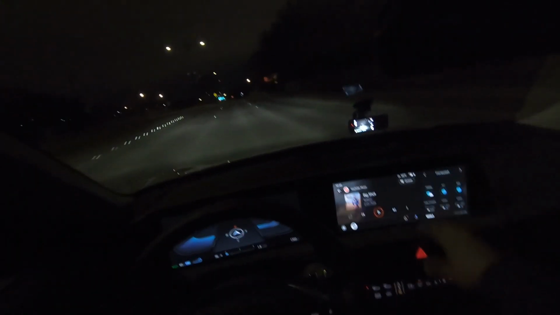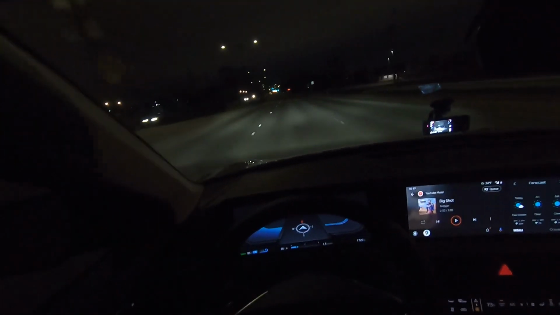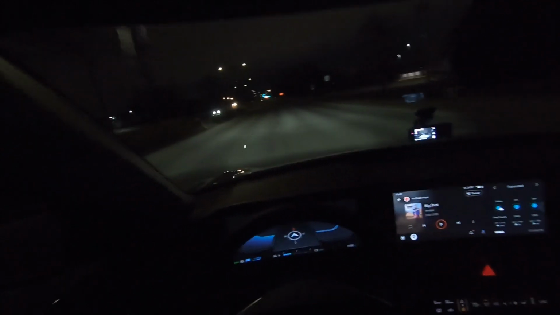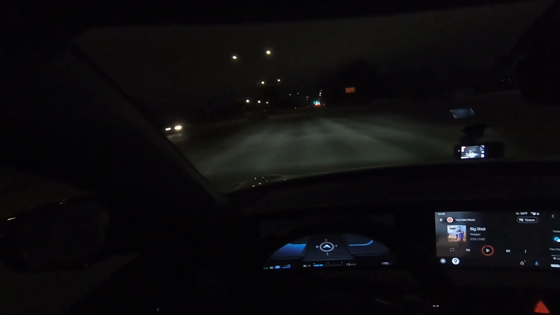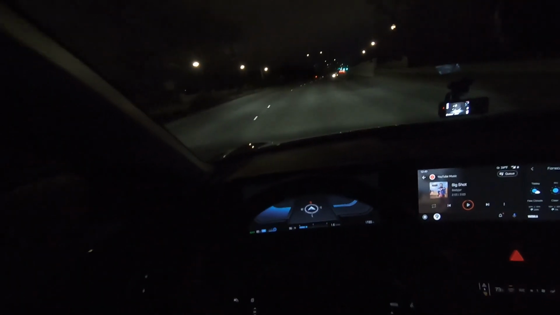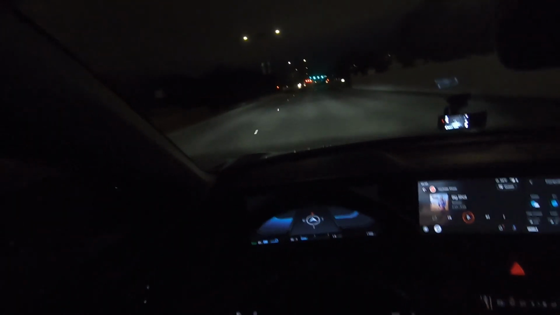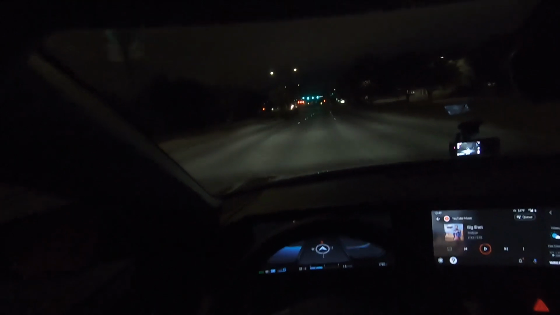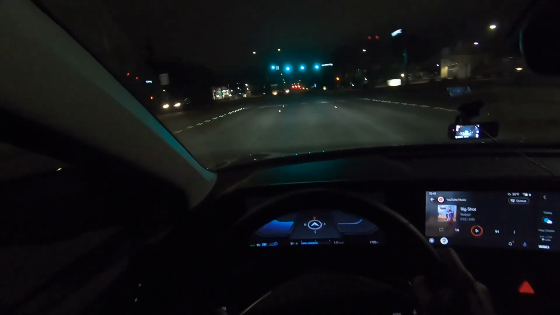I know a lot of people gripe about Android Auto not filling in and not having wireless, but everything just feels really nice. I did another video where I talked a little bit about some of the nuances that I found on the interior itself. But for now, we're just gonna kind of cruise. I do have the speed controlled navigation, meaning the navigation adjusts to what the speed limit is. I haven't used it much because I'm usually doing about 3 or 4 over the speed limit, especially on the highway. But it's a really cool feature.